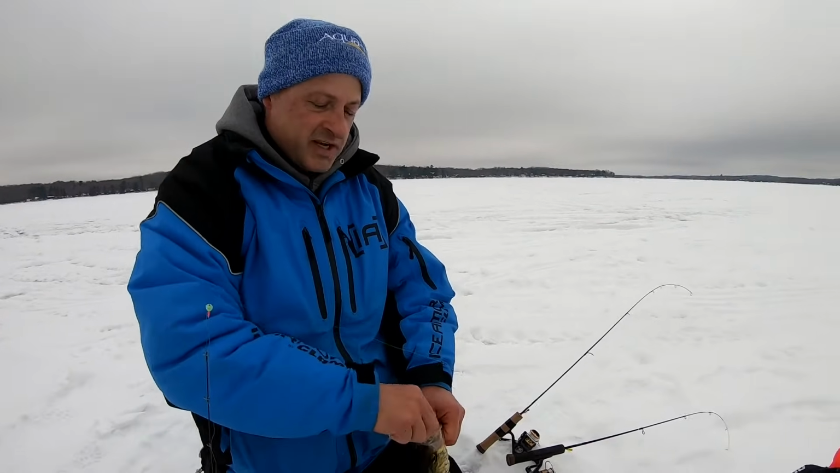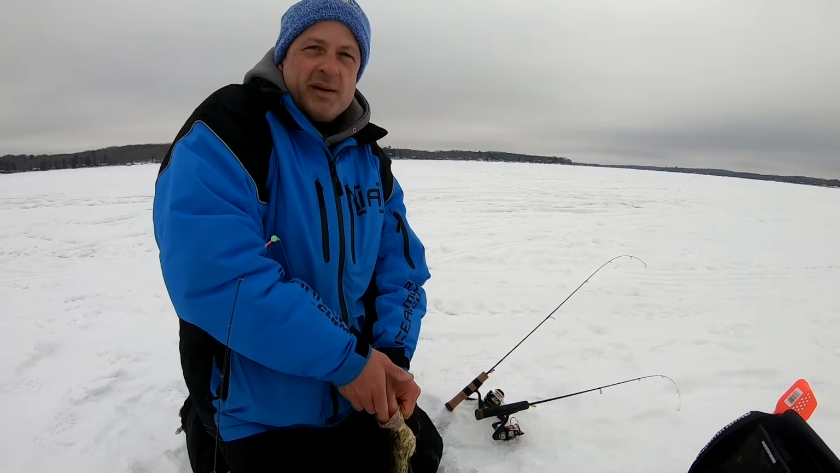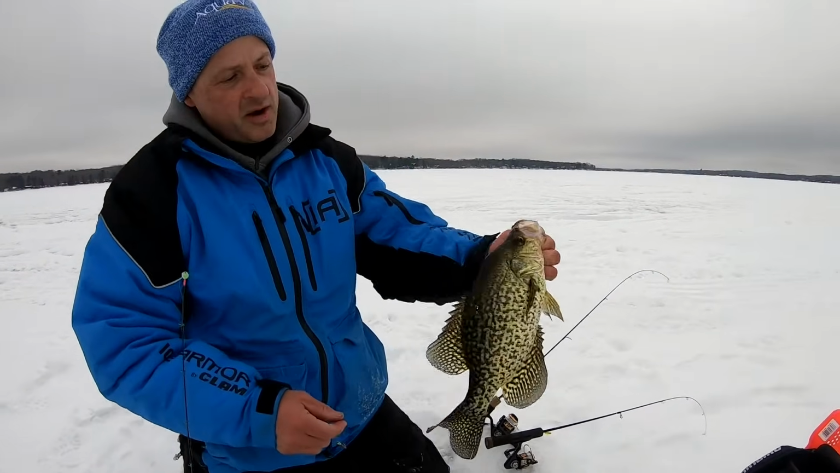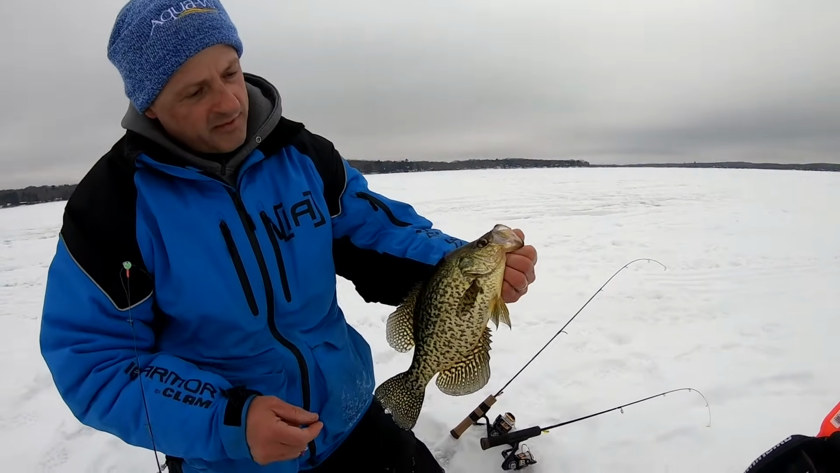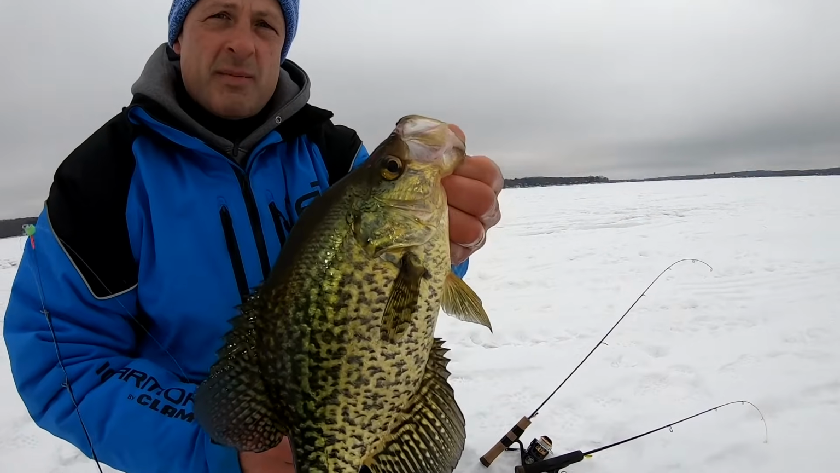When it comes to chasing crappies, a lot of times sitting in one hole does not work. In fact, more times than not. So you have to put your time in and put a little bit of energy into catching these, but you got to move a lot. And that's where that camera came into play.